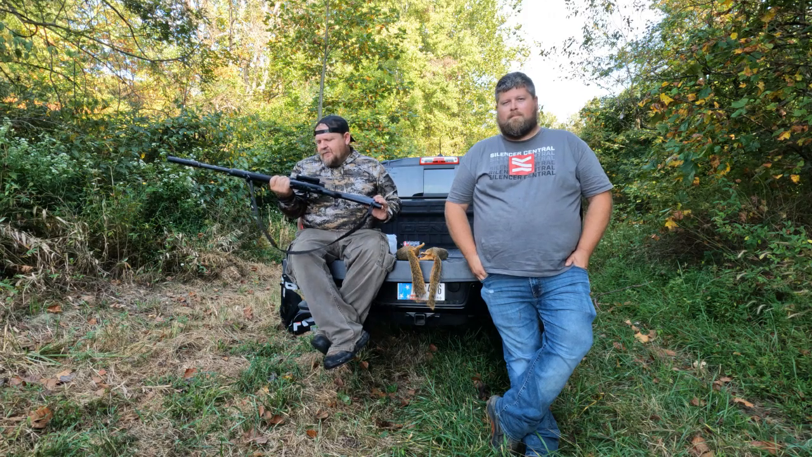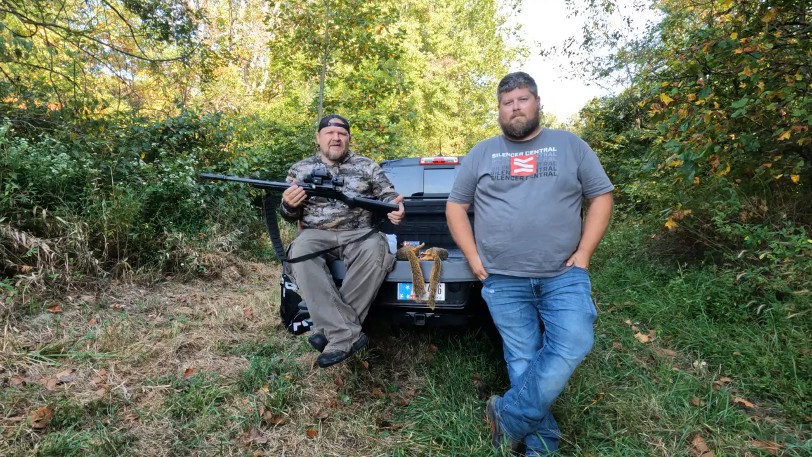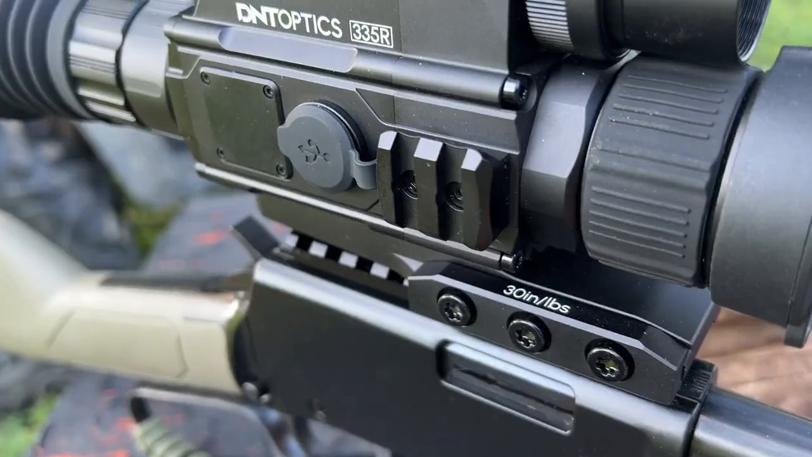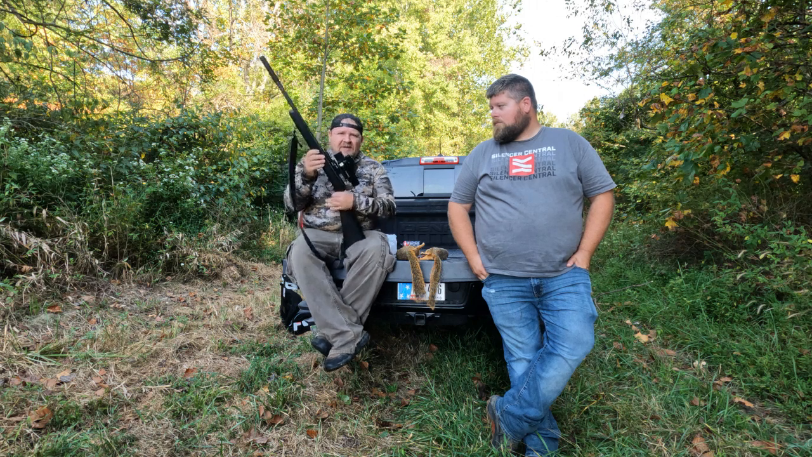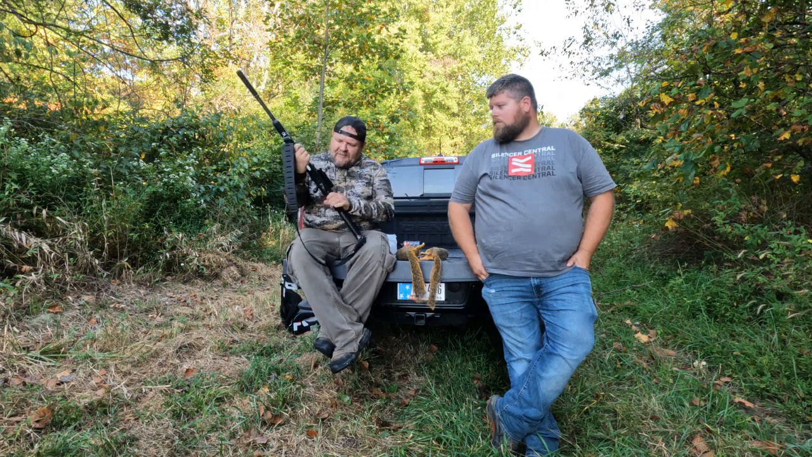So back out again with the Thermnight. This time we're doing some daytime hunting on some squirrels. We got the DNT optics 335R. Absolutely loving this optic, man. I may have to reach back out to them.